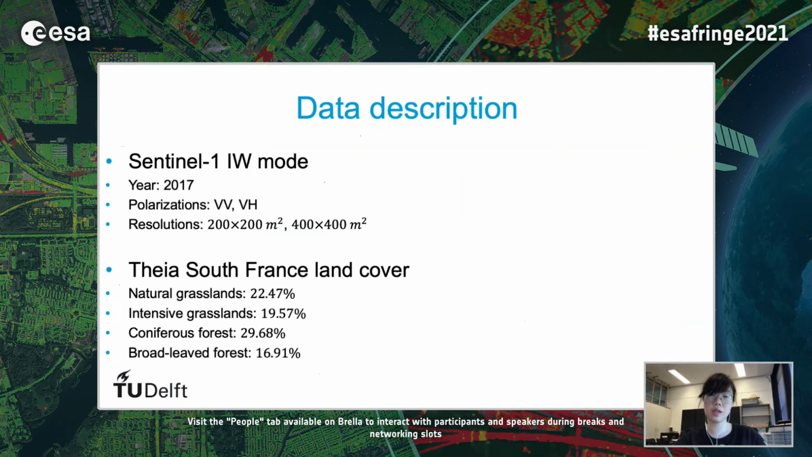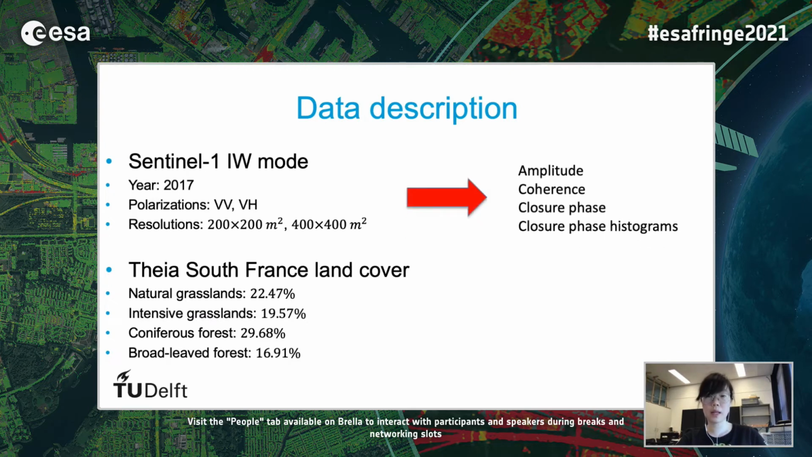The data we use is Sentinel-1 IW mode acquisitions with a 6-day time interval to form closure phase. There we got the corresponding amplitude, coherence, and histogram for further analysis. Another data set is a land cover map over South France, and we chose 4 dominant vegetation types over our research area to illustrate the phase inconsistency.